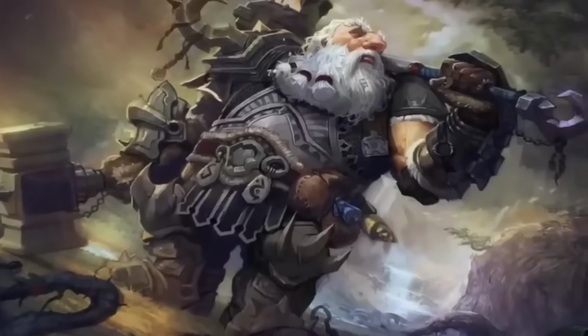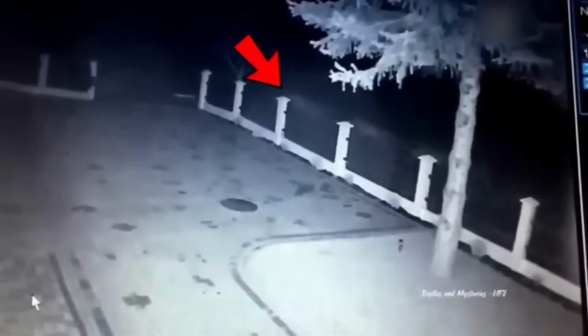Dwarves. Are dwarves real, or are they just works of fantasy? I guess you'll be shocked to know that there's a chance that these creatures might be real. I mean, look at this video and the small things in the jungle. Don't they look very similar to what a dwarf would be like?